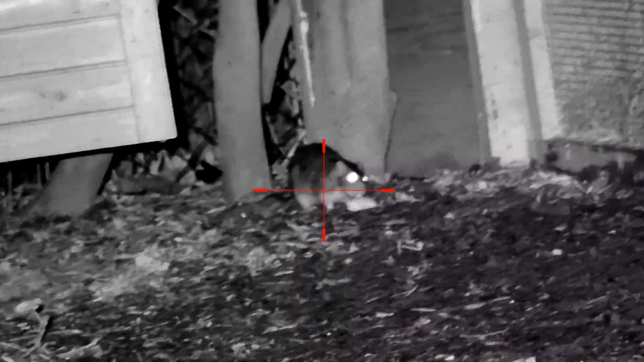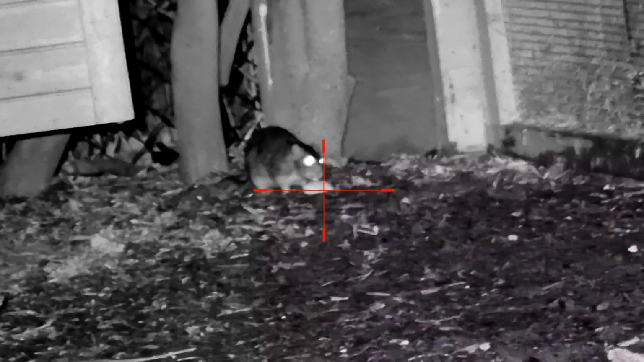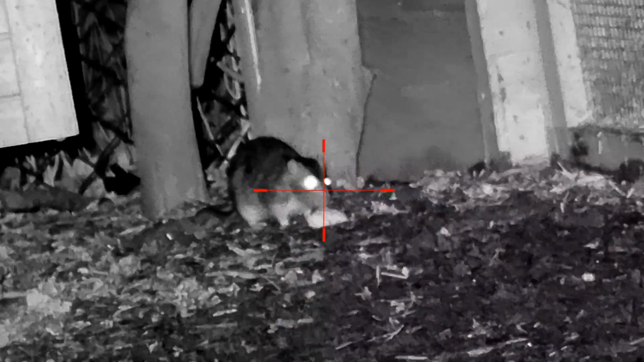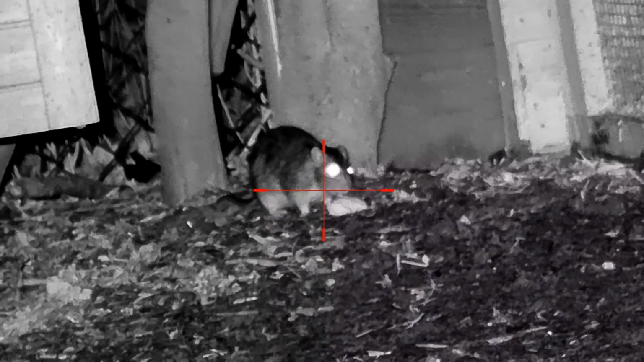So right, we've got this big rat started to come out. I put a bit of peanut butter down on the floor. He's having a good old munch on that. While he's having a good old feast, I can take him out with a nice headshot.